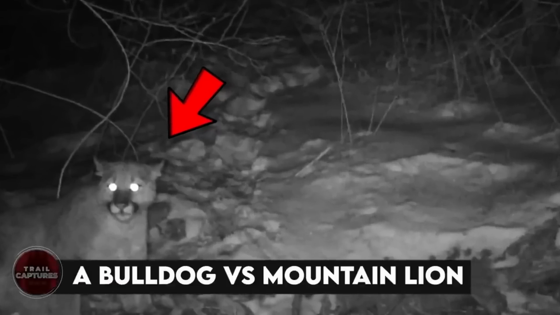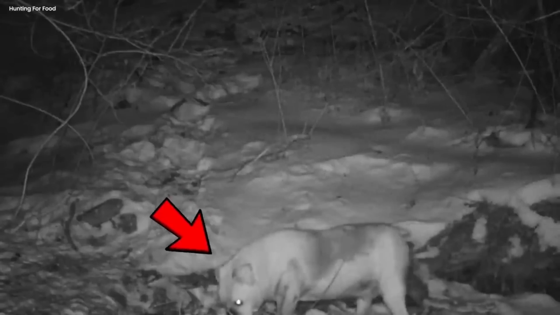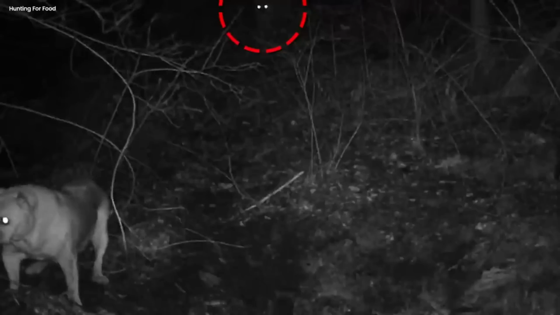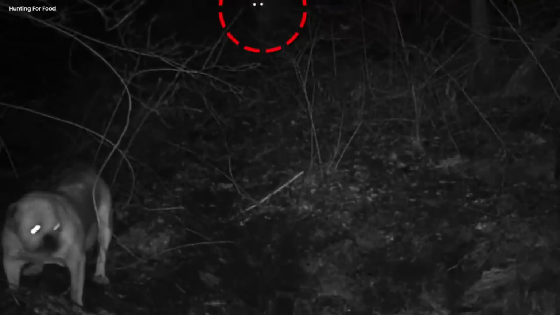A bulldog versus mountain lion. In the midst of a rugged mountain, a trail camera captures a predator mercilessly hunting its prey on a quiet, eerie night. Unexpectedly, another fierce predator appears, observing the same scene. Initially, a wild lion is seen devouring its meal until a bulldog meanders into the perilous territory. While the camera focuses on the bulldog exploring the area with confidence, it remains oblivious to the lurking danger of a stronger, more cunning force watching its every move.